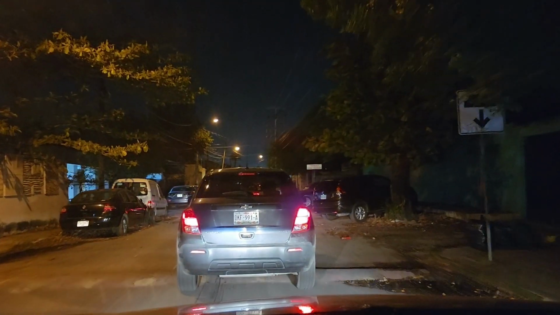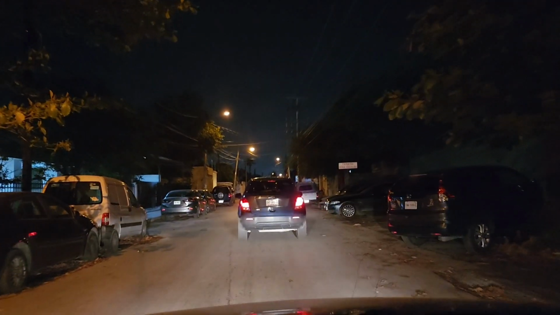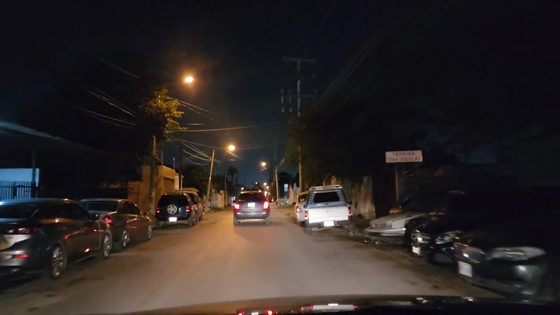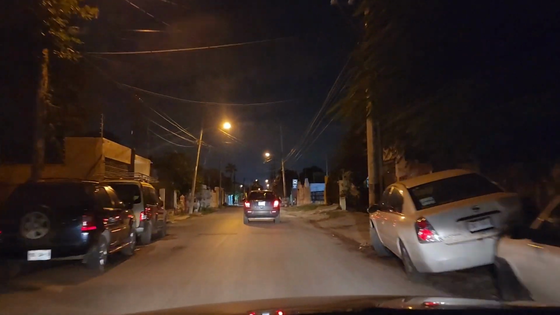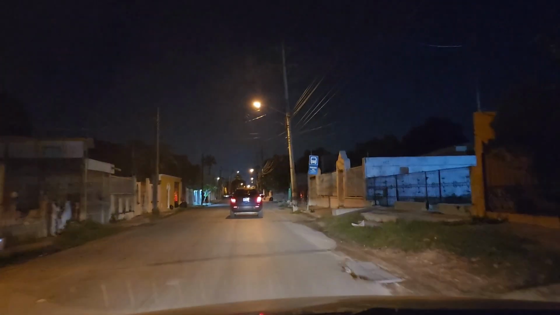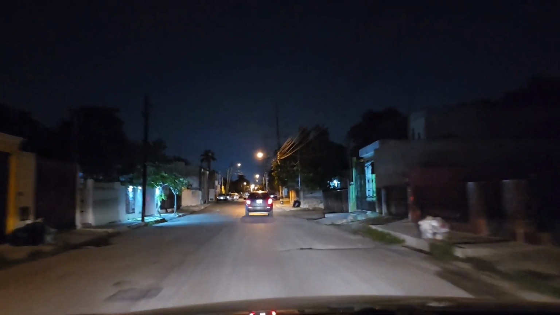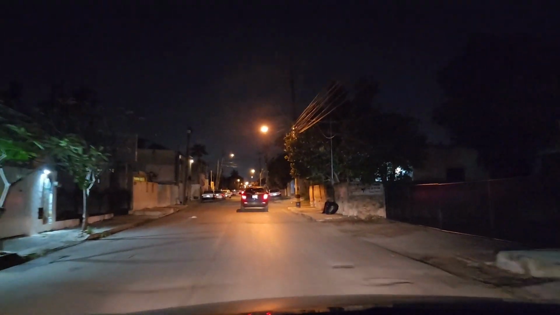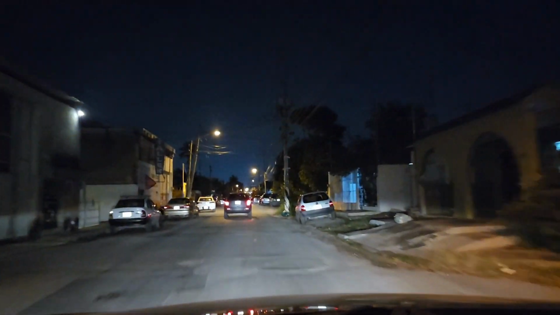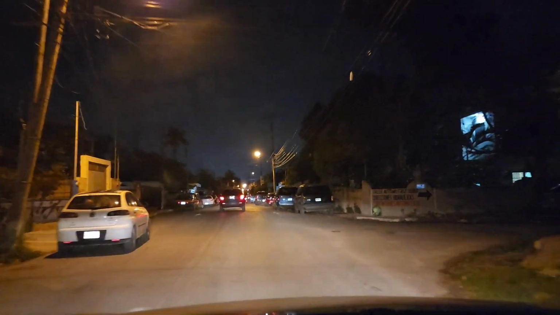The one good thing is if you have someone immediately in front of you, you have an indication of where the potholes and the topes are, because if you're paying attention to the vehicle in front of you and their brake lights, then you know they're slowing down or stopping for a reason, versus the road not having any vehicles on it and you have to really pay attention to the road at night.